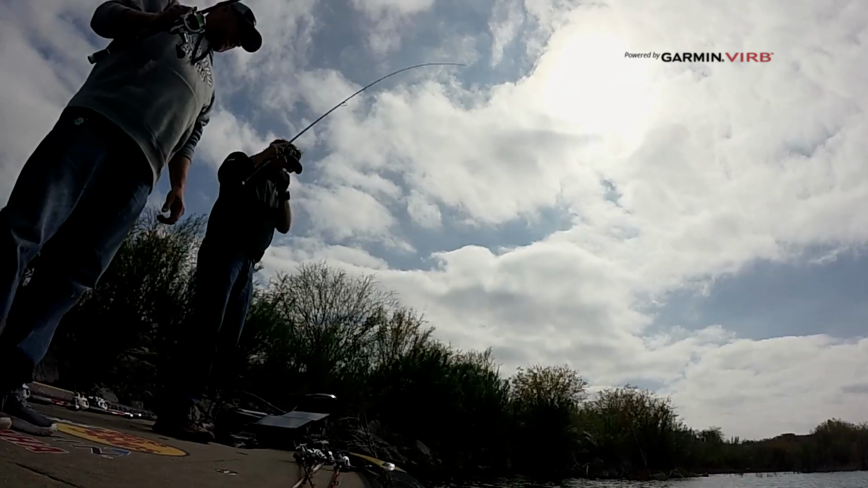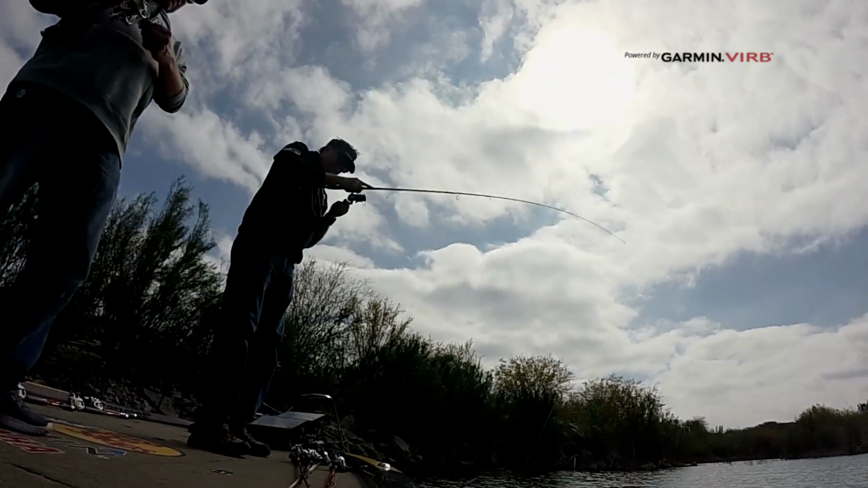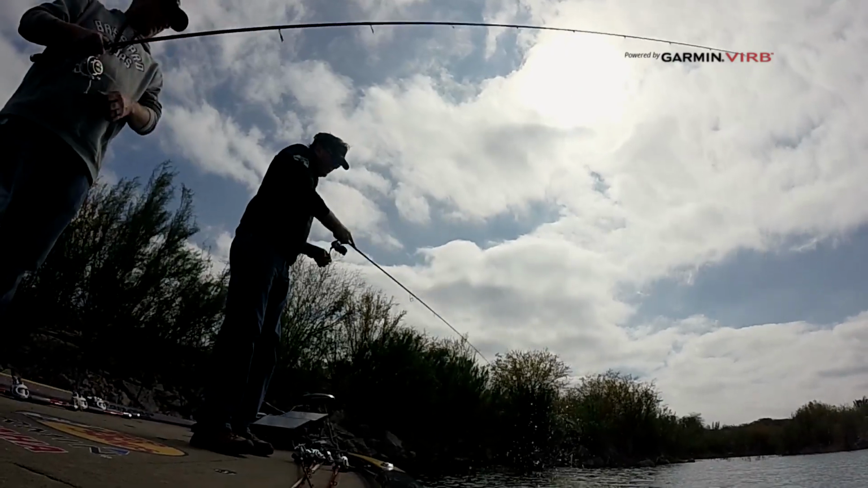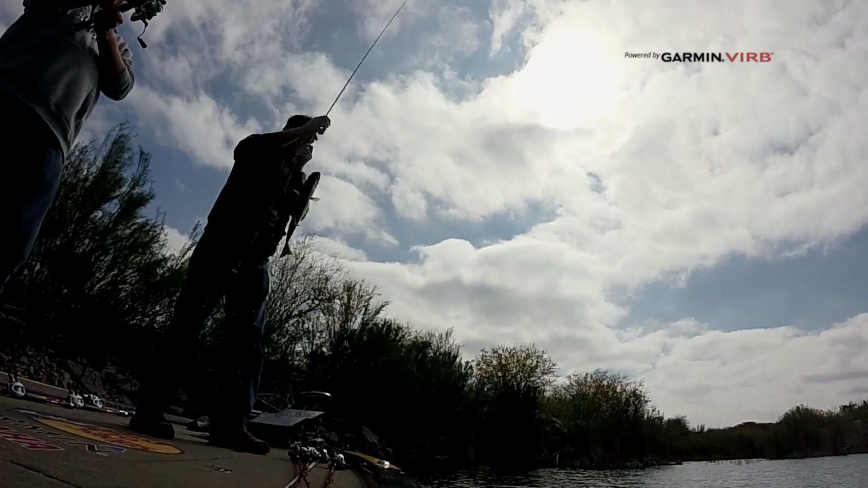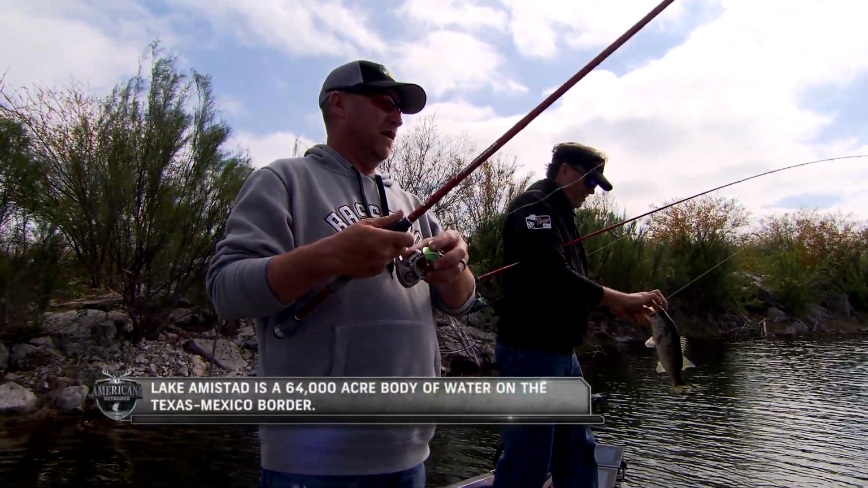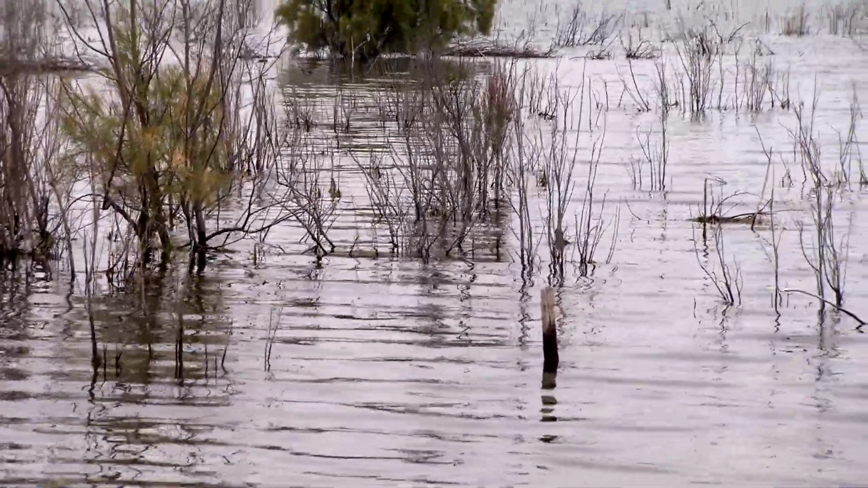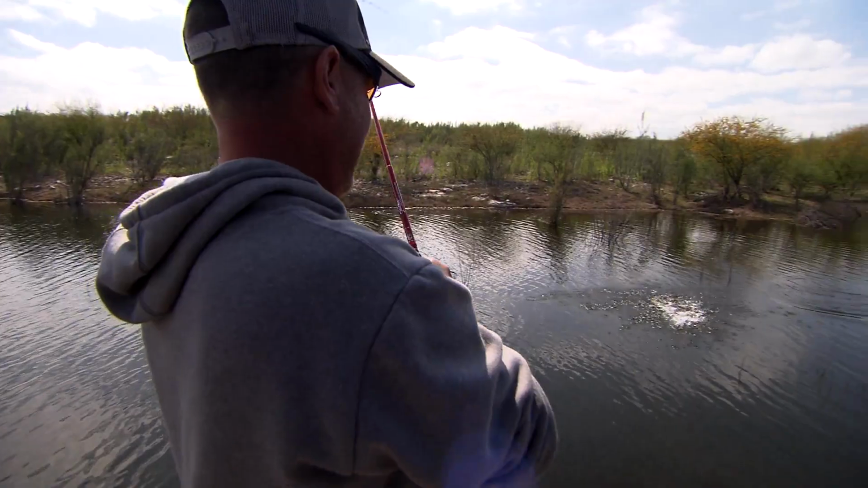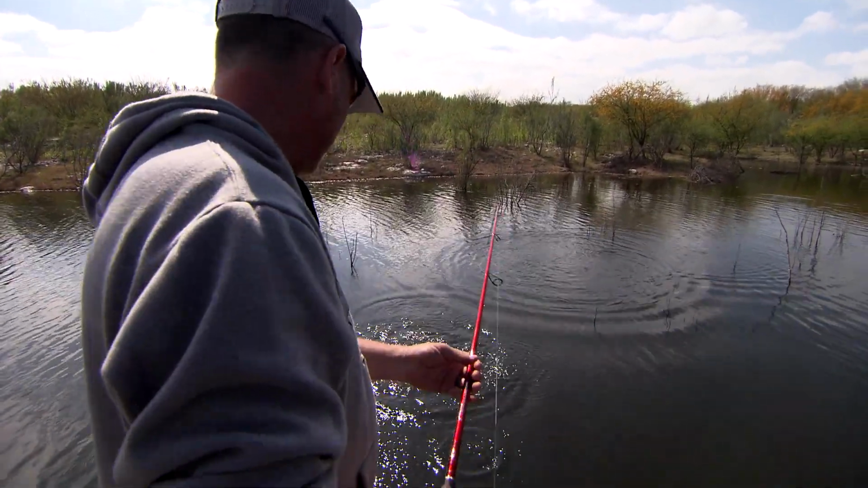Oh, better one. Yeah. You got it deep. Come here, buddy. It'll hit the corner of the mouth. He looked bigger than that down there. Yes, he did. Got it? We got a jumper.